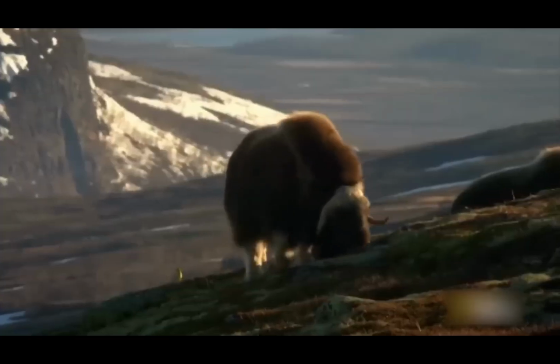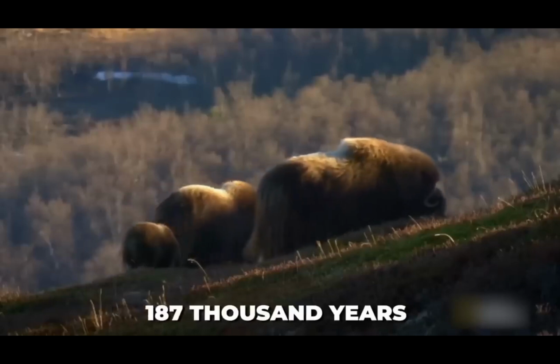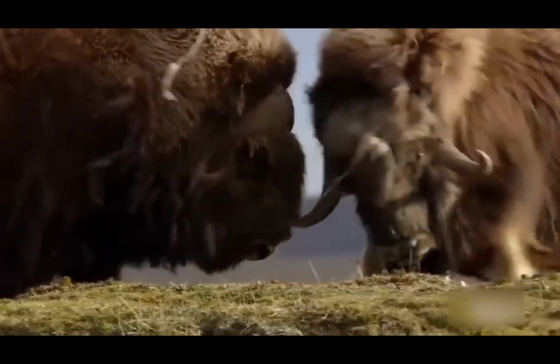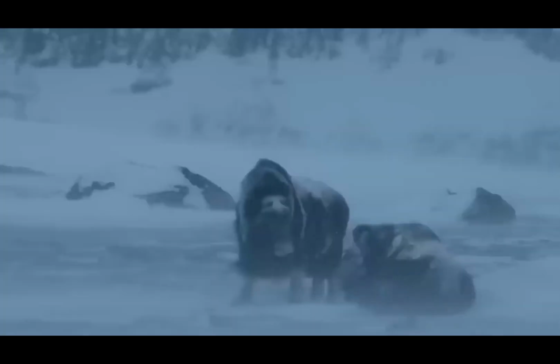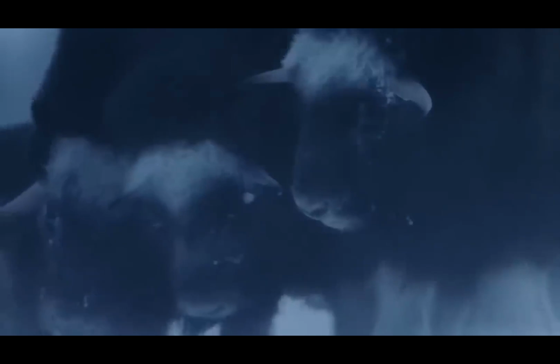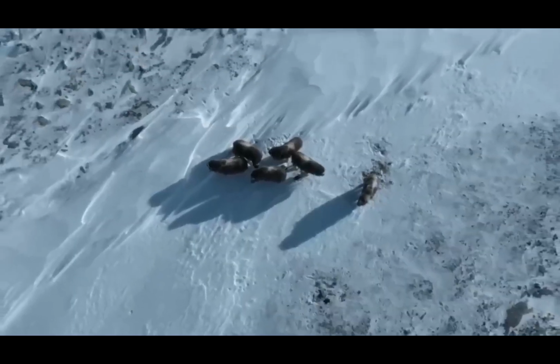Well, muskoxen have been roaming on the Earth for almost 187,000 years. And while they went almost extinct in the 1800s, thankfully, the researchers and wildlife workers took action, and after being captive for years, their population grew. For now, they can be found in Alaska, if you ever wanted to go see them someday.